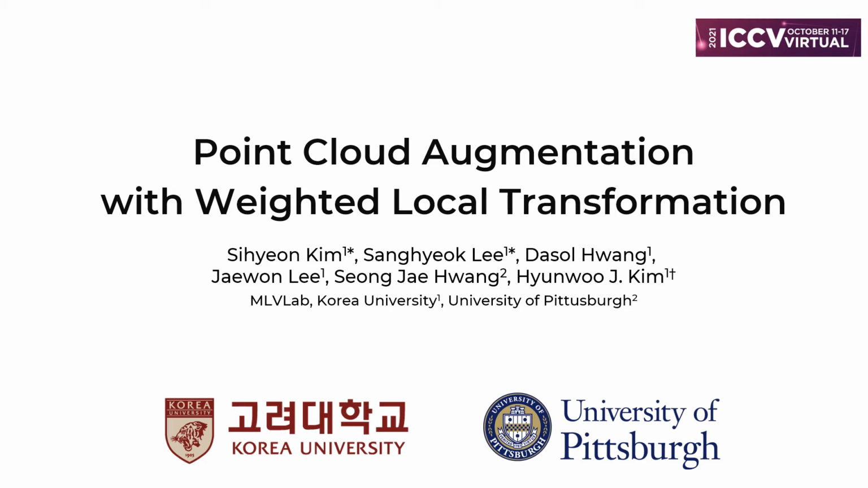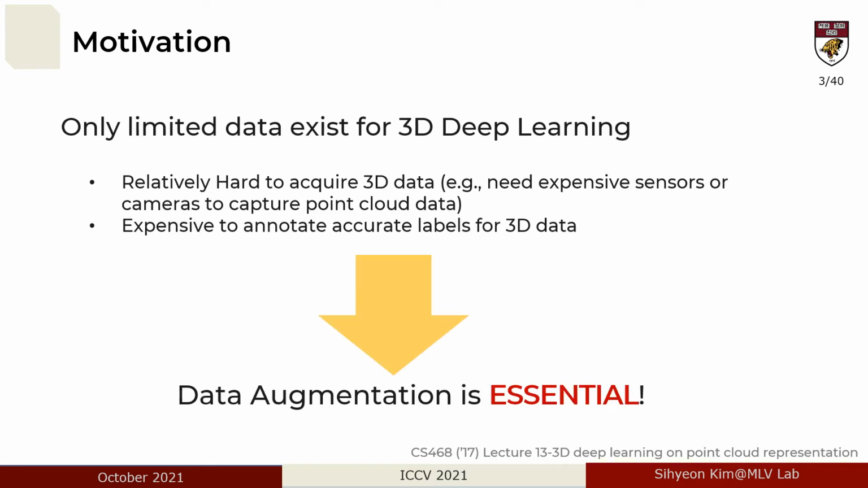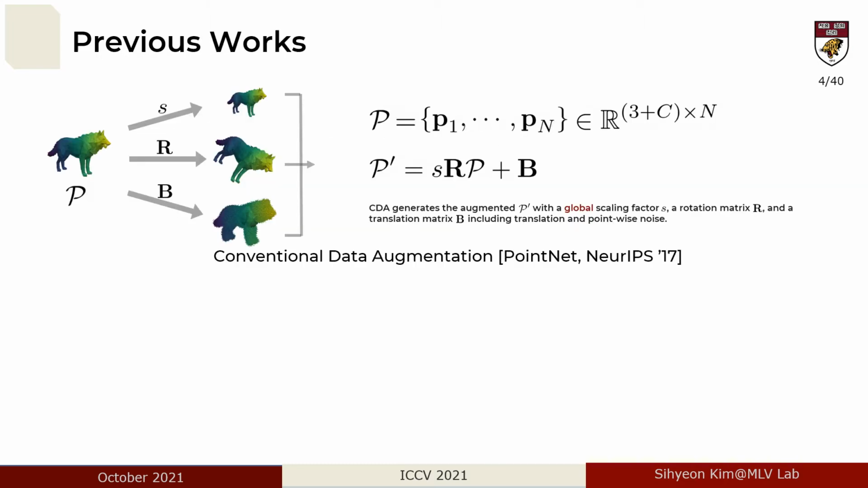Today I'm here to present point cloud augmentation with weighted local transformation. Due to data acquisition challenges for 3D vision, only limited data are available for training deep models. Data augmentation is one approach for remedying this issue, yet it has been less explored.